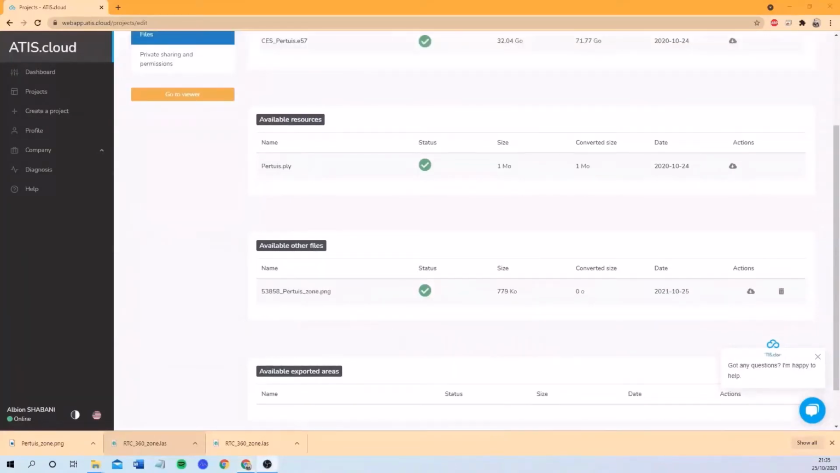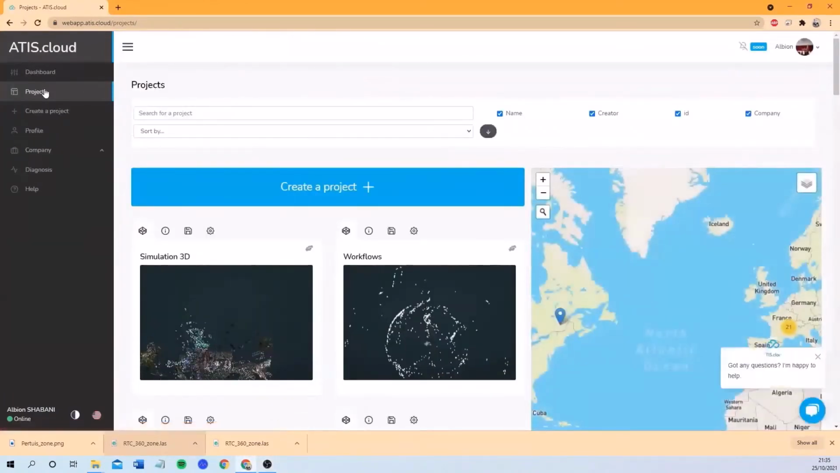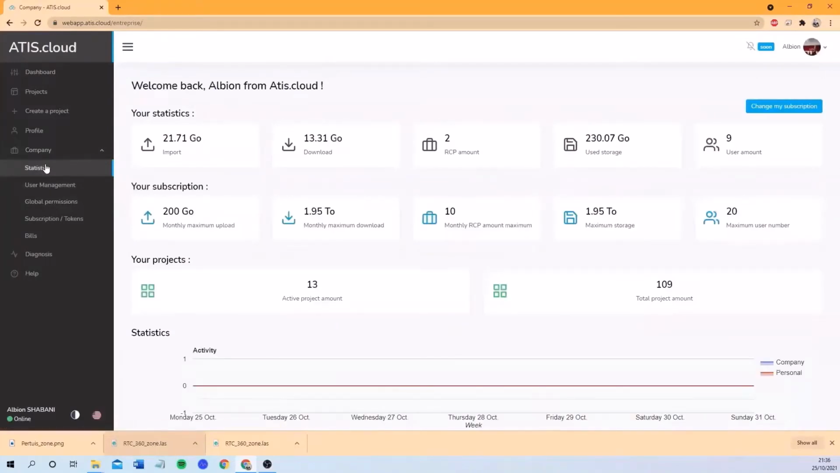Now we could be asking the question how to manage these data and how to share these projects with our clients. So on ATIScloud, the user management is really easy. Depending on your permission on the company, you may or may not have access to these sub pages over there.